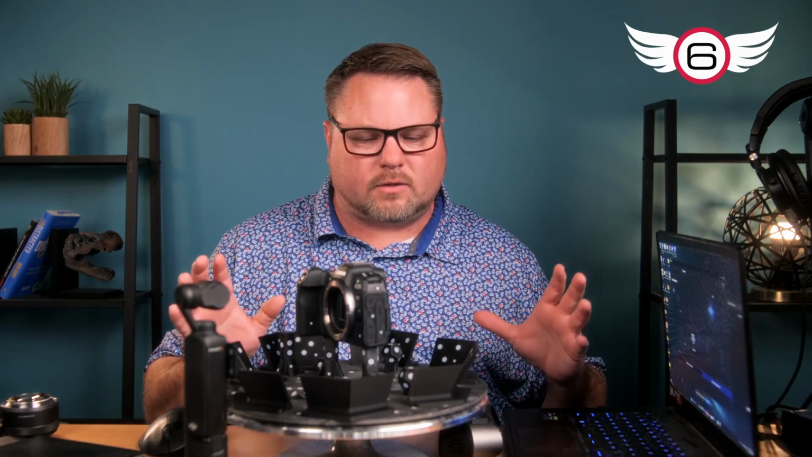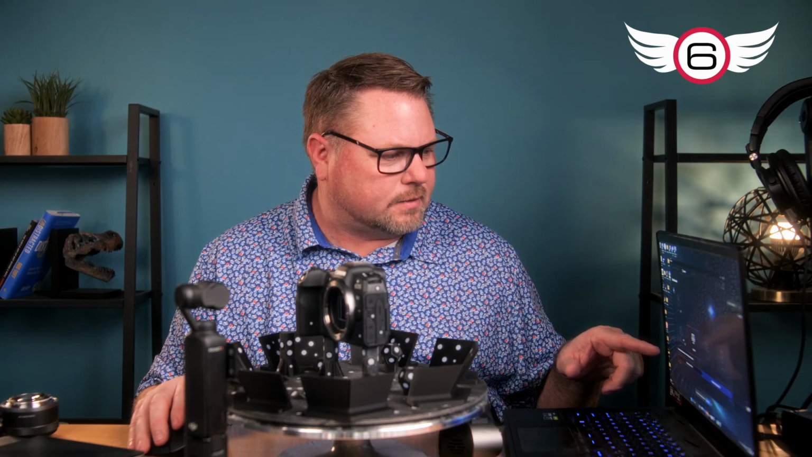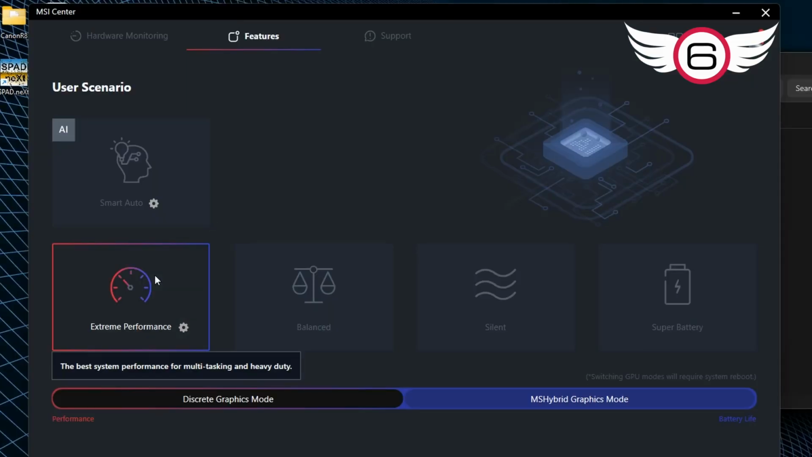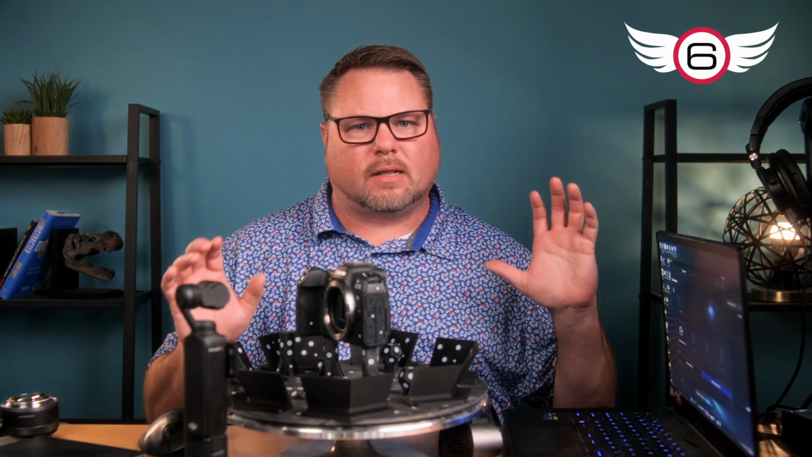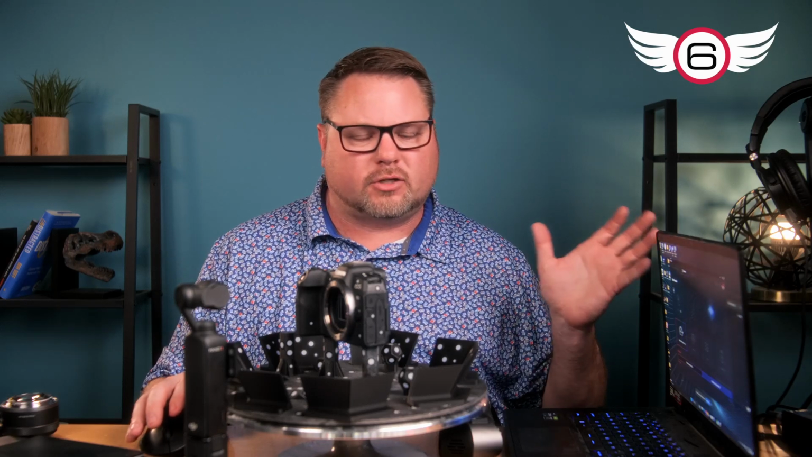All right, so we're ready to start scanning the camera. The first thing I'm going to do is turn the computer onto this extreme performance mode here, because that is what's going to make this computer run at maximum performance. We're going to be pushing a lot of data through the computer, so we're going to need to really set it up in just gaming mode.